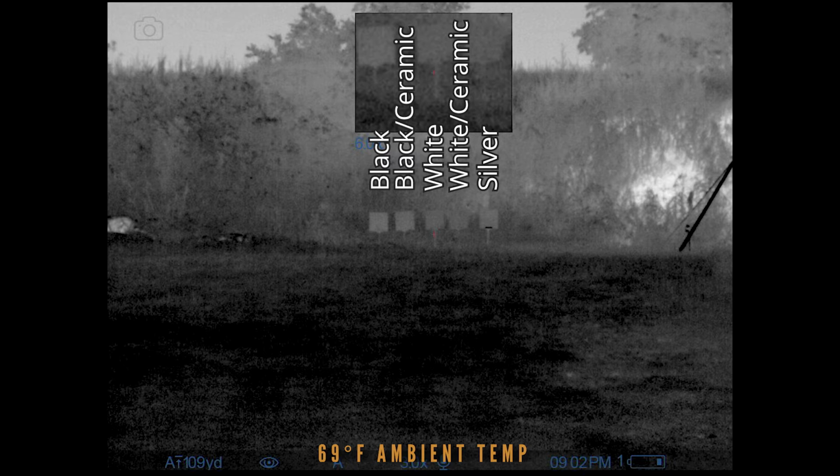So just going to stick with the straight black and straight white. They're going to be the easiest to find, cheapest to get, no matter what you do, and the results won't be nominally any different, so we'll go with that.